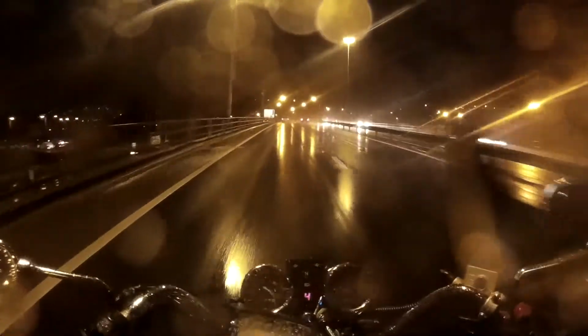And I'm riding into a really strong headwind at the same time as getting blown across by the crosswinds, which is allegedly a gale force, or up to gale force. I'm not going to deny it's a teensy weensy bit worrying sometimes, but hey, it's all good fun.